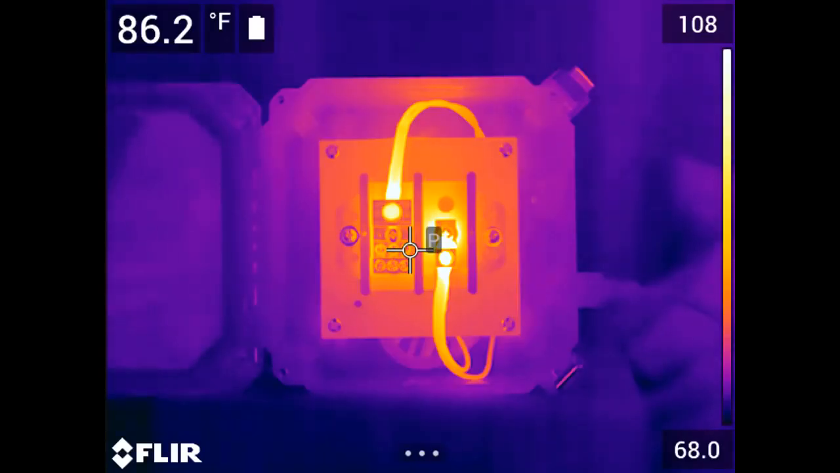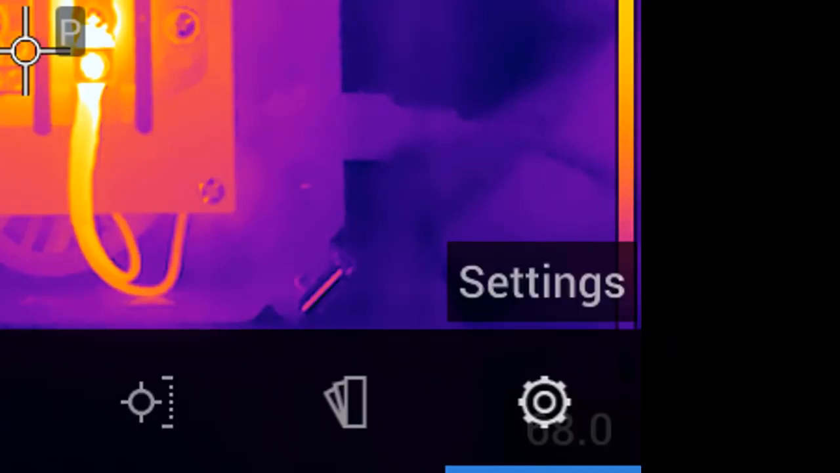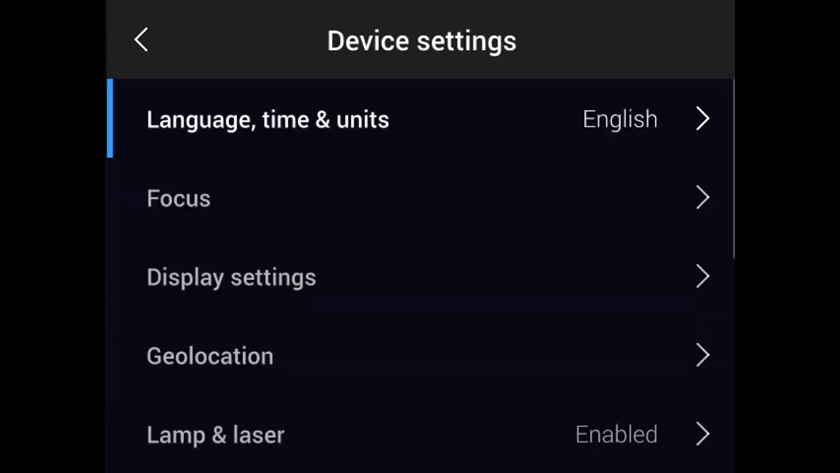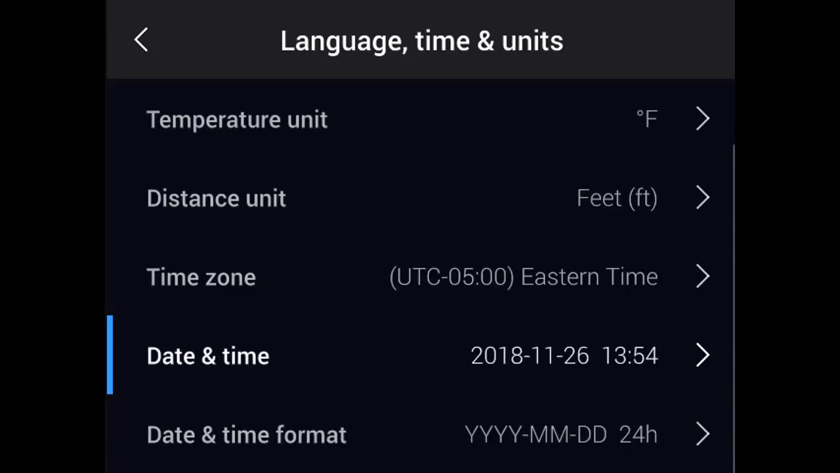These values are tied to each data file when you save a thermal image and cannot be changed after saving. To set the date and time, navigate to the Settings menu. Touch the bottom of the screen to bring up the main menu and select the Settings icon using either the touchscreen or the navigation pad. Go to Device Settings and pick Language, Time, and Units. Here you can set the time zone, the time, and the date in your thermal imager.